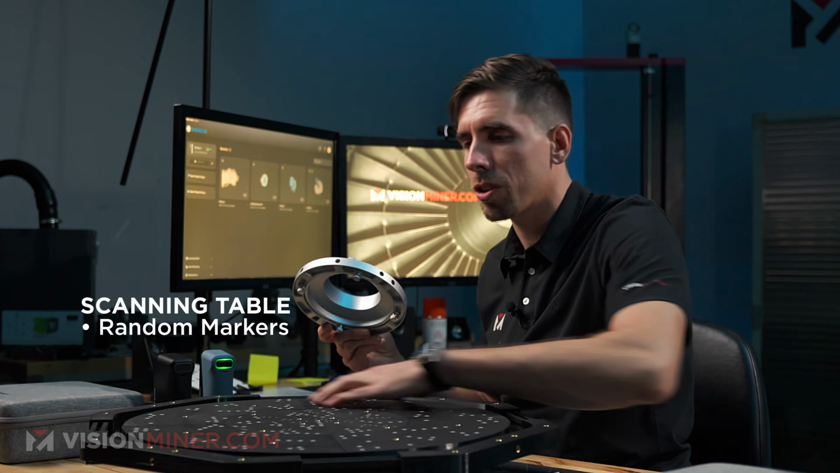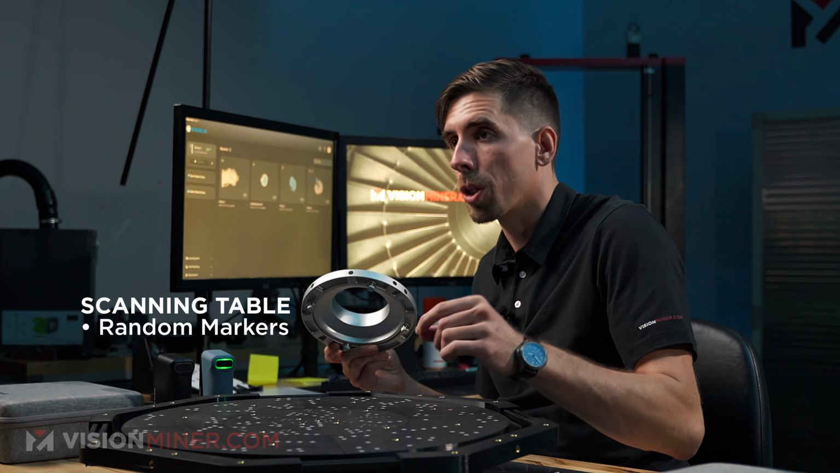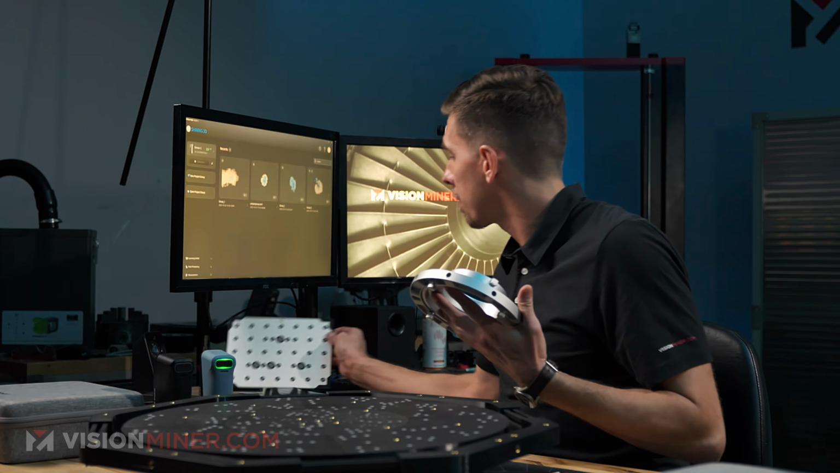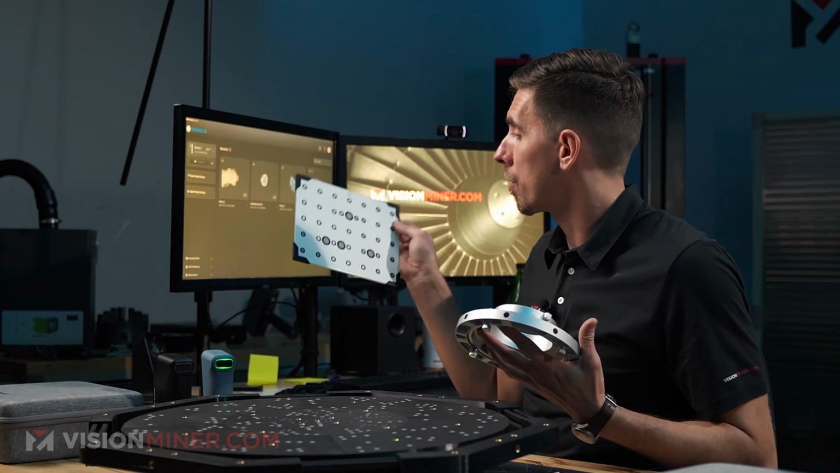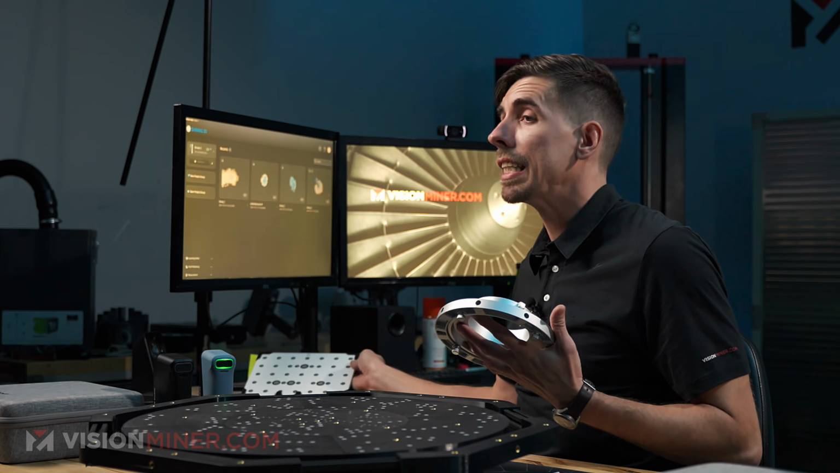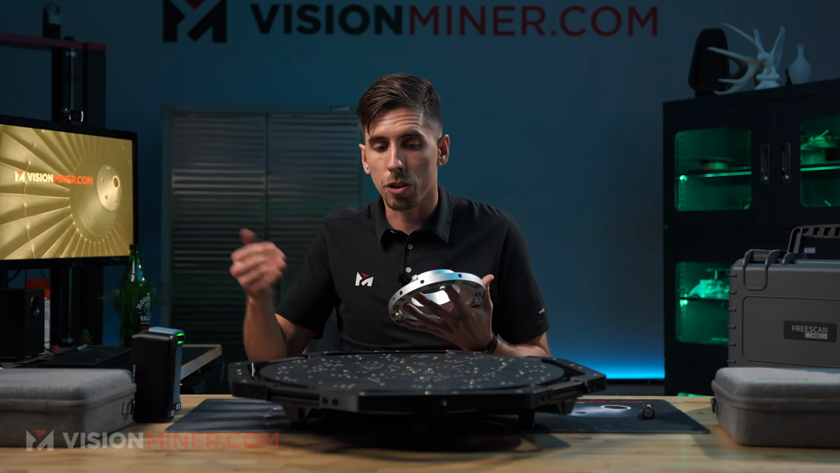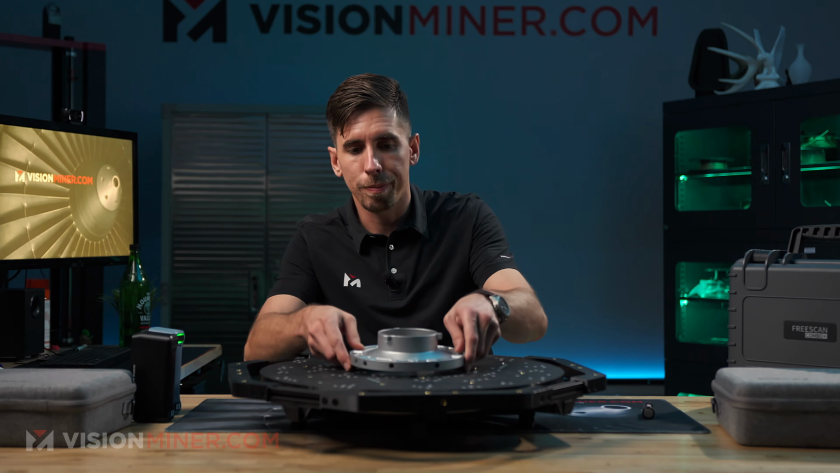So this table just has a bunch of randomly placed markers. It's very important that your markers are placed randomly, because if I scan on this, which is the calibration board, and it's all symmetrical, it has no idea where it's at. So it's really important that the markers are placed totally asymmetrically.